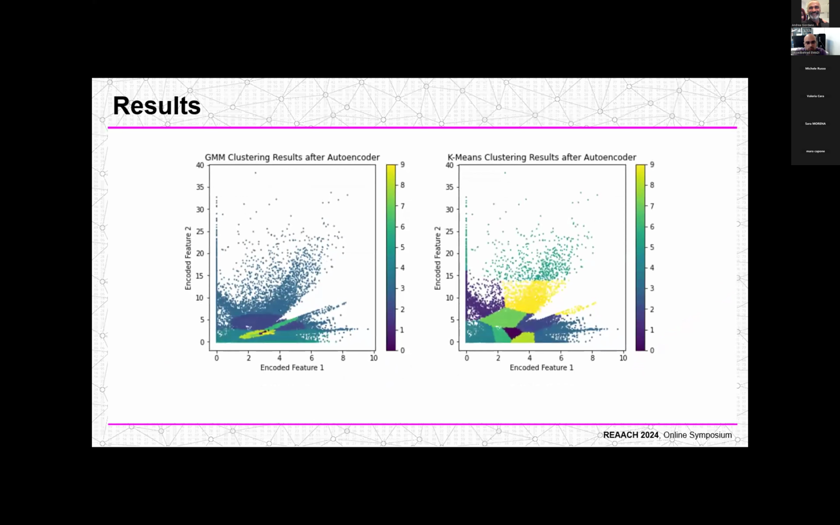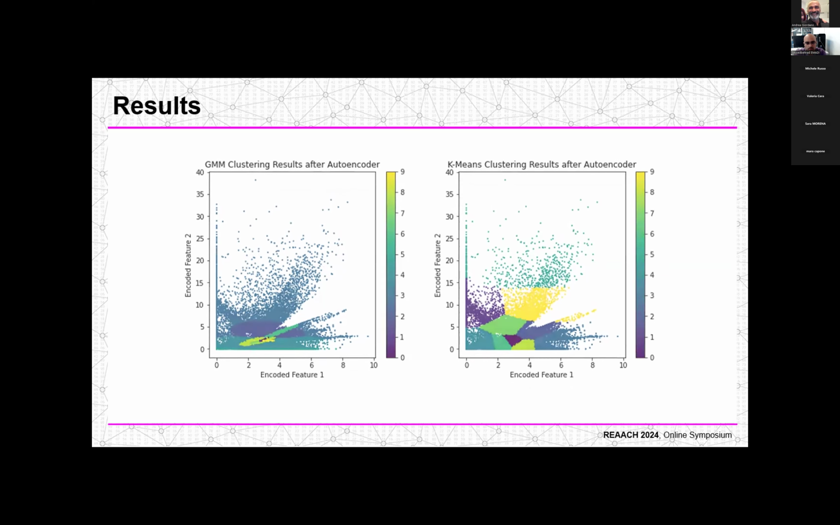To build the new model, the data was first reduced to 2 dimensions using an autoencoder model. Then, in the latent space of the autoencoder model, GMM and K-means algorithms were applied. The analysis of GMM and K-means shows that the average values of the parameters are not very significantly different from each other.